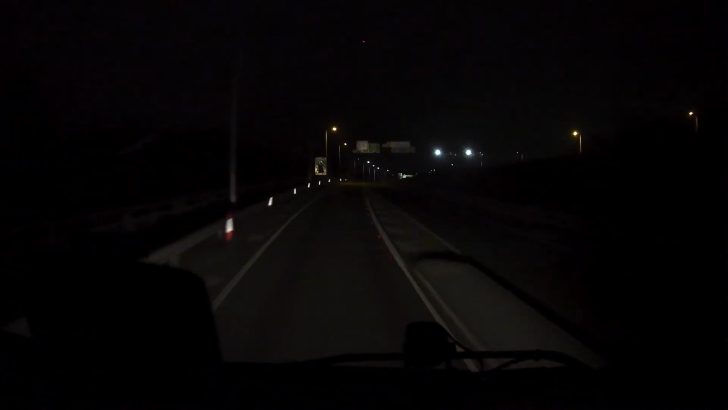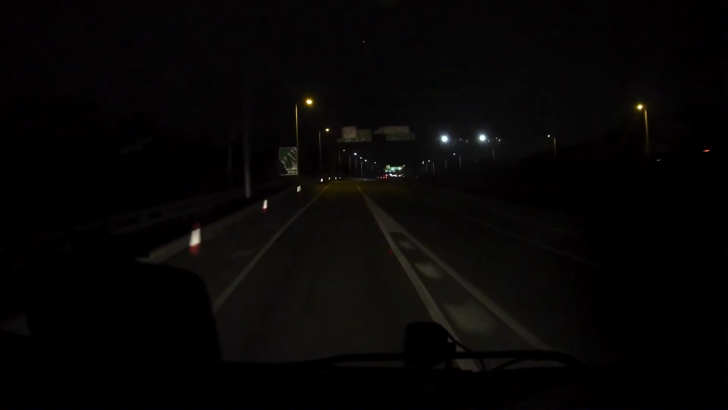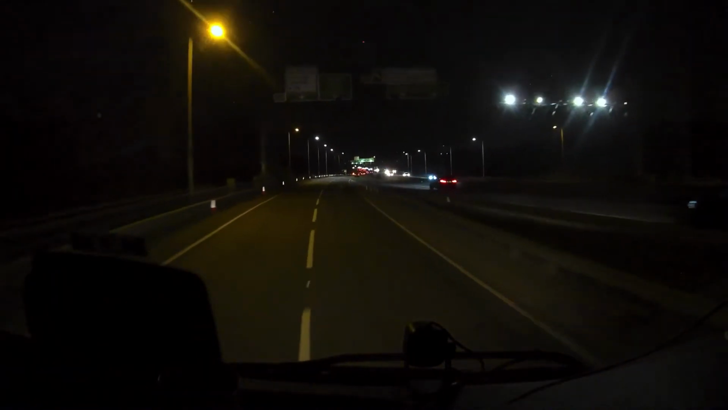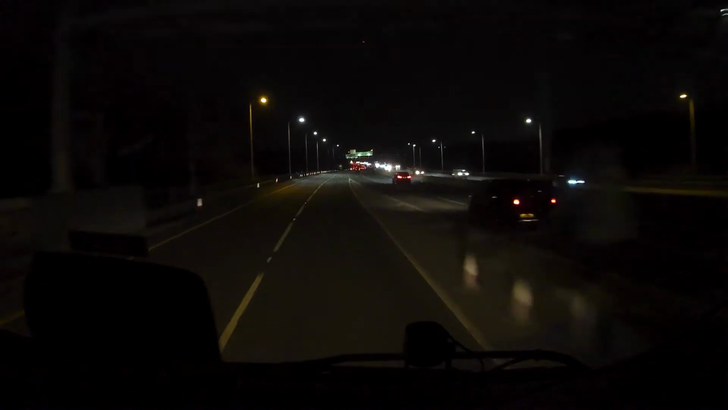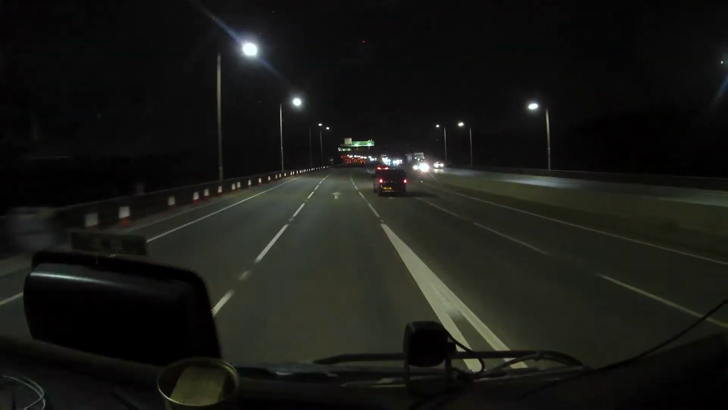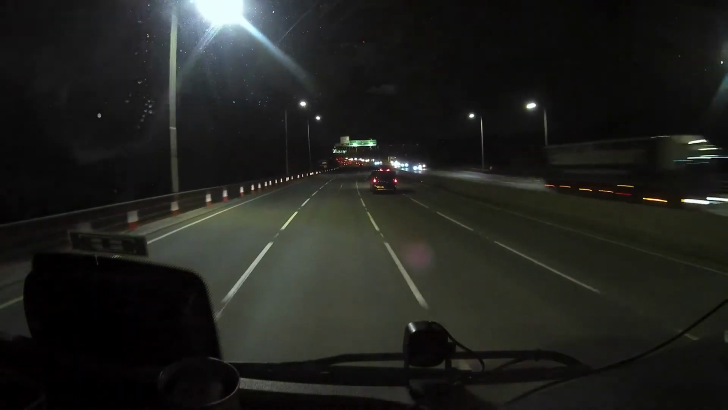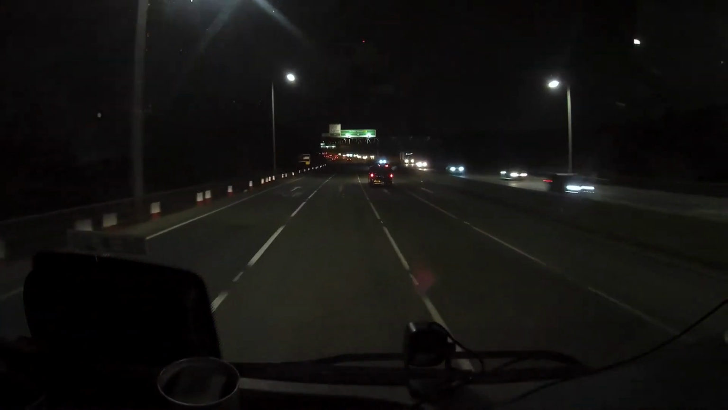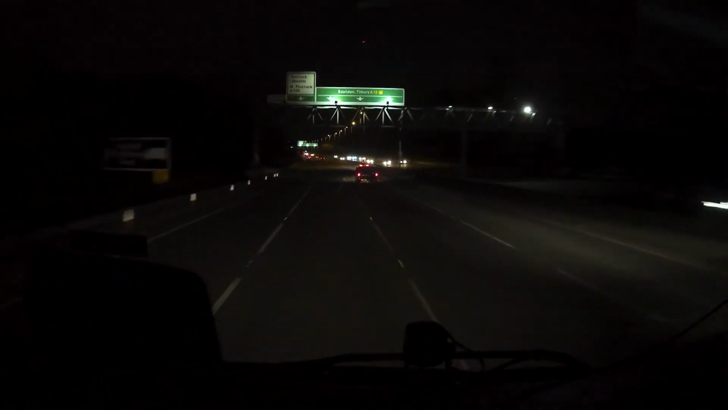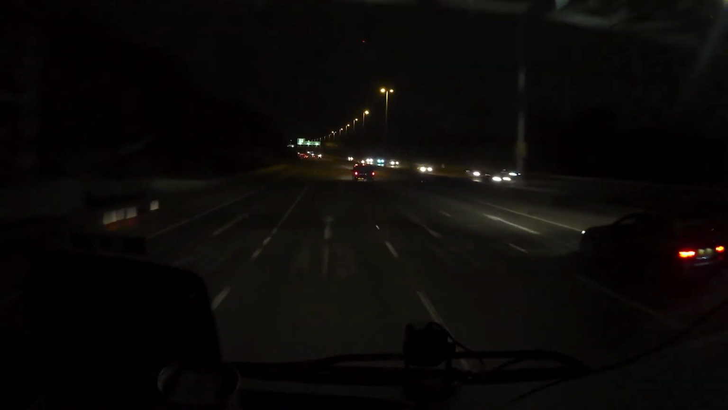Indicator on, nothing coming. Looking good. This spits me out into the correct lane. If I stay in this left-hand lane, it takes me off to the Thurrock lakeside, and somewhere I really don't want to be on a dark winter's night. I'll keep an eye on the speed band here.